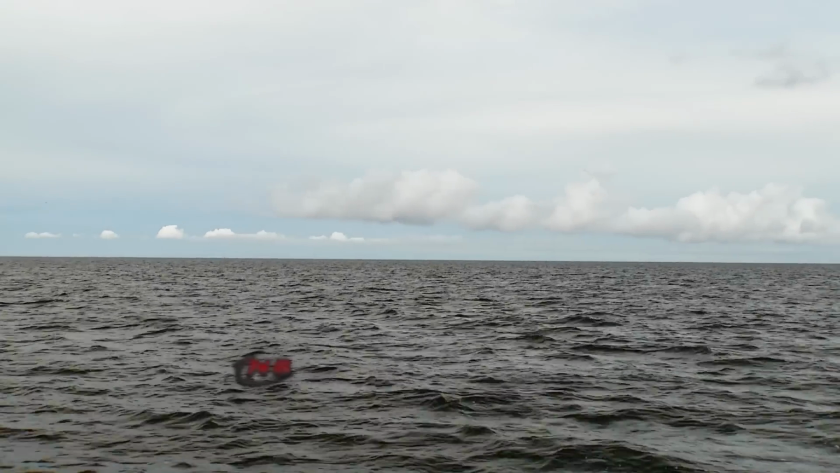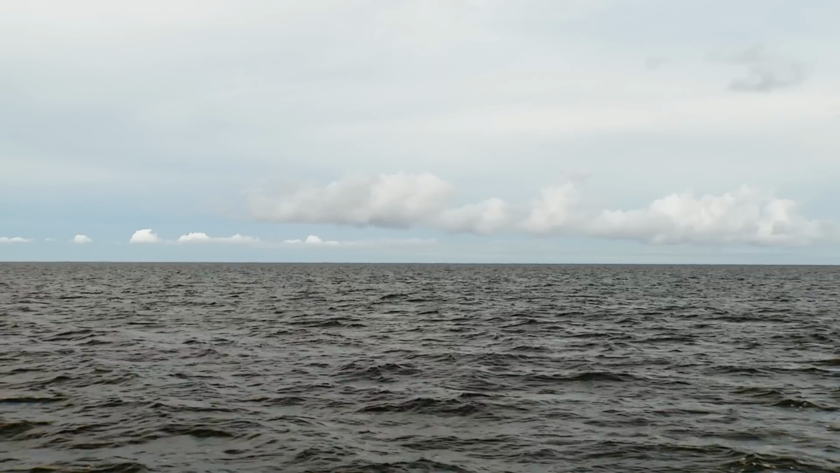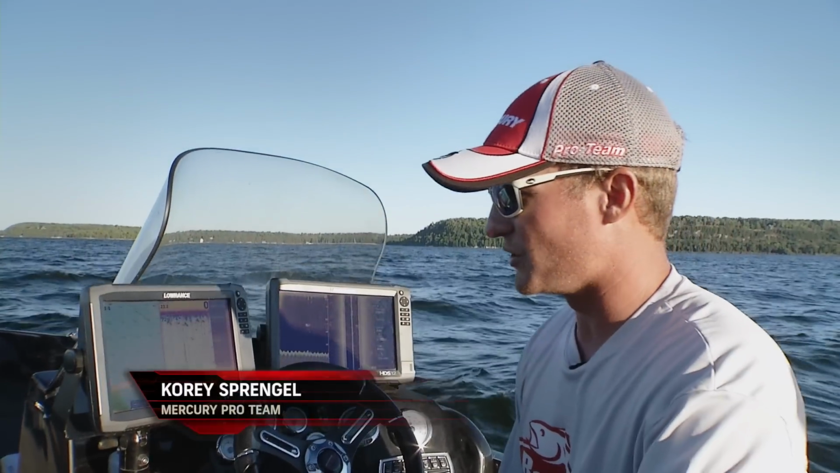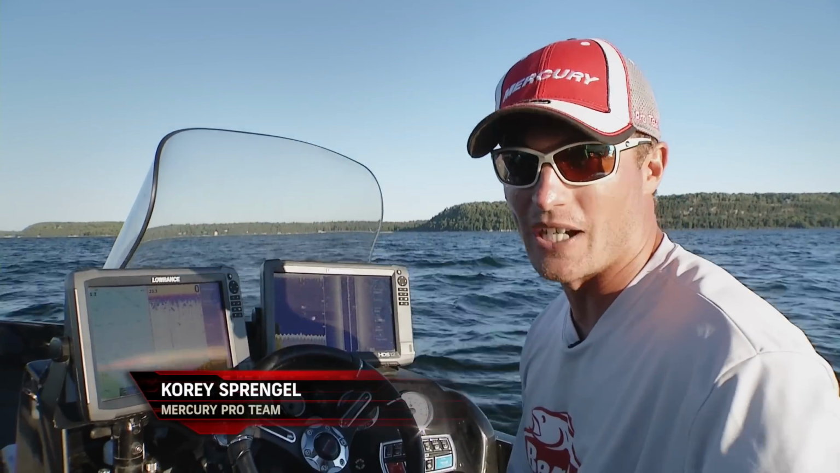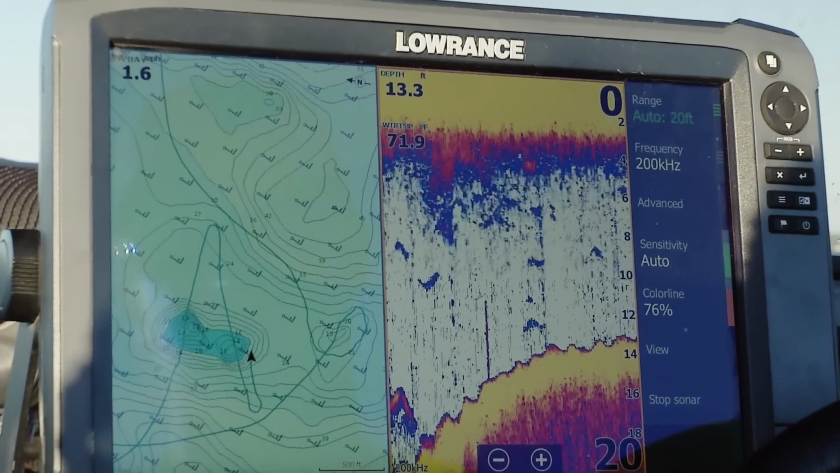Anytime you're casting any of these glide baits and things like that, covering water is very slow. It takes a lot of time. So one thing I like to do in advance before I fish a spot, especially if it's a new area, is use my electronics to really help me understand what's really going on down there.